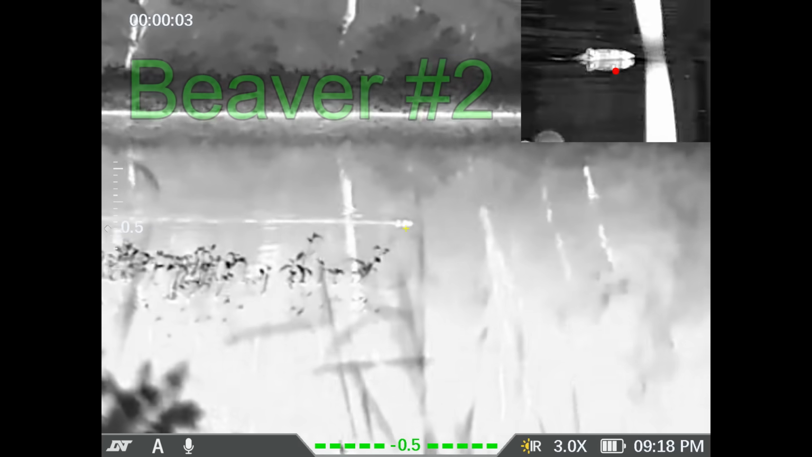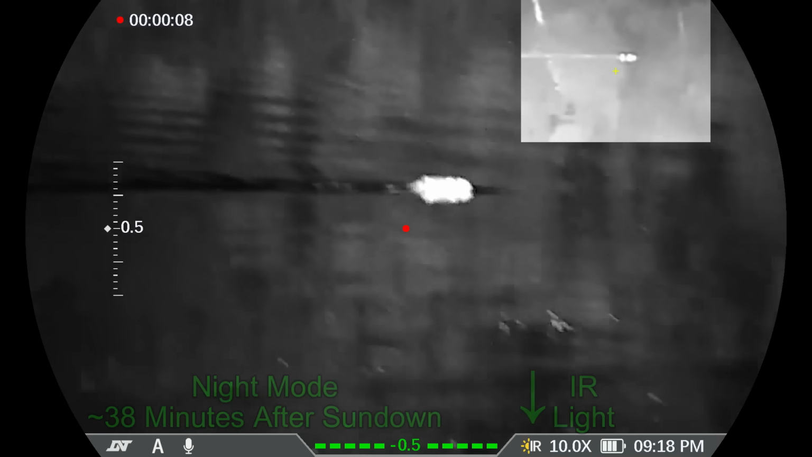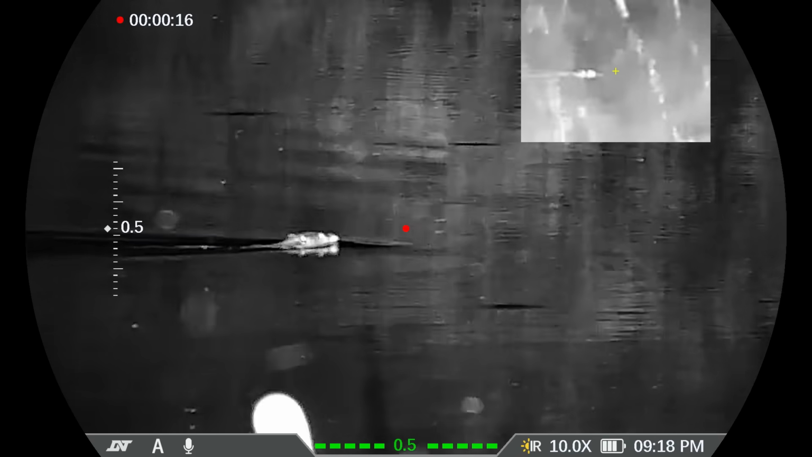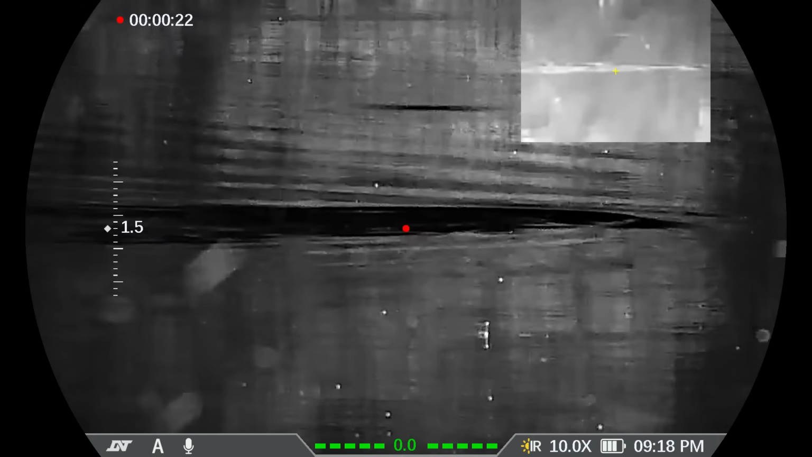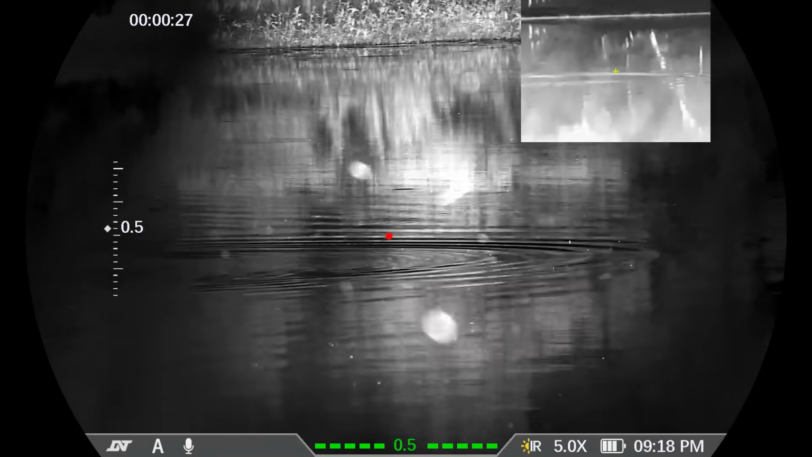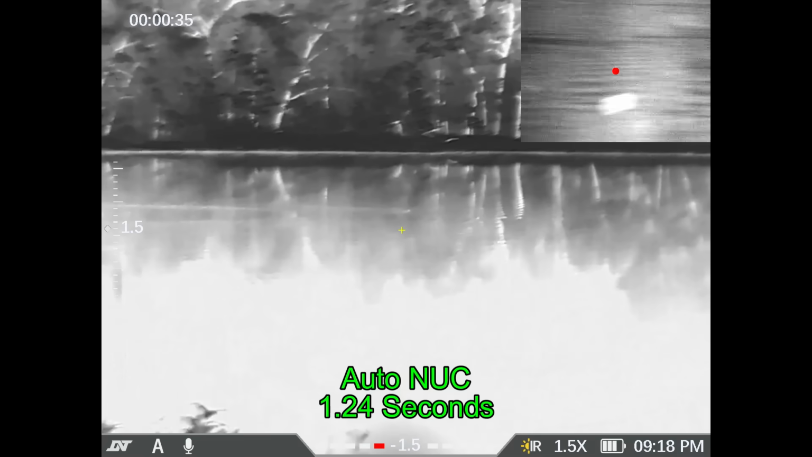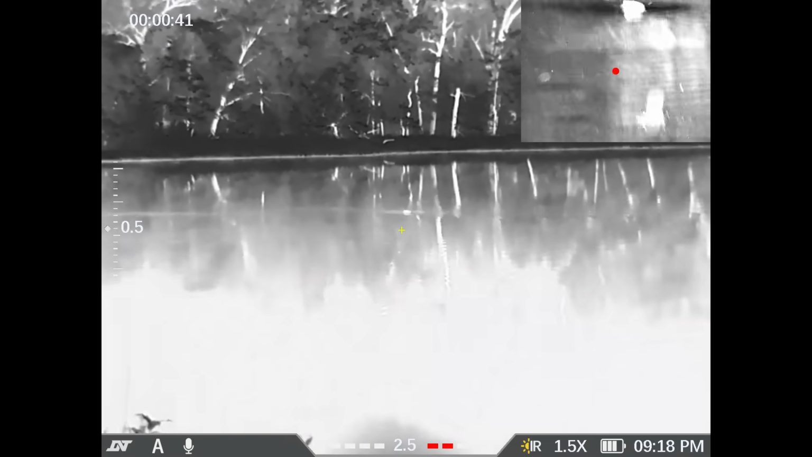Beaver number 2 comes swimming out. And now I have the IR light on. Still in night mode. And if the beaver will turn, be a nice time to take a shot. Getting ready for the shot, and the beaver dives. So I zoom back out, and then I go to thermal mode, which has an even wider field of view. Has a lower level of magnification, and I'm looking for signs of the beaver. The screen freezes as it auto-nukes. And there's the beaver.